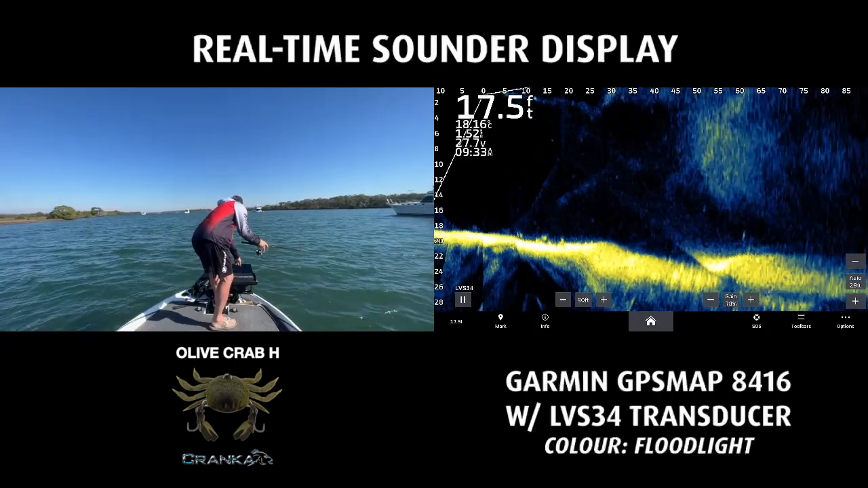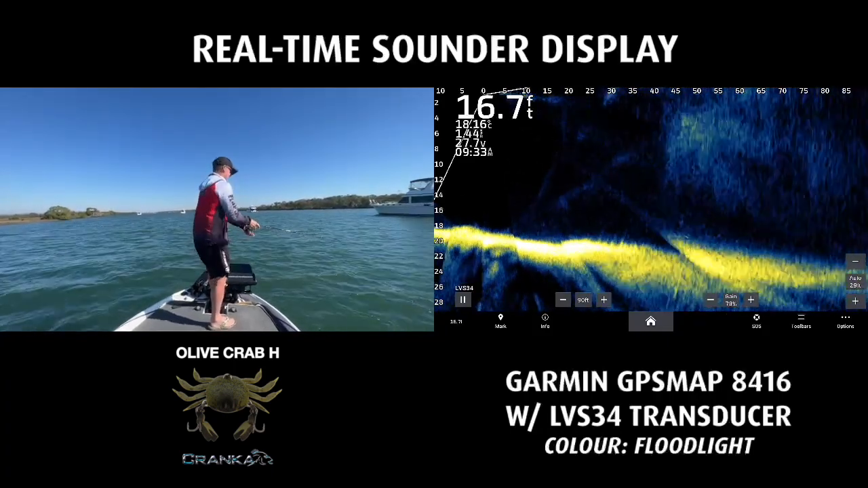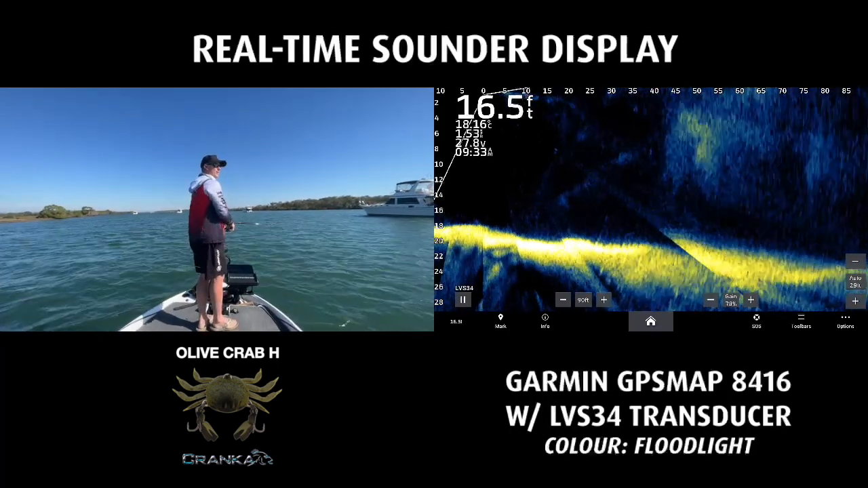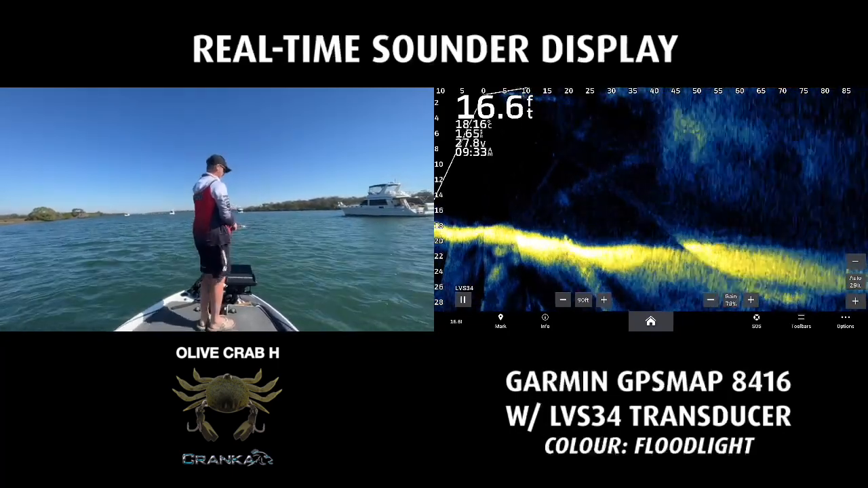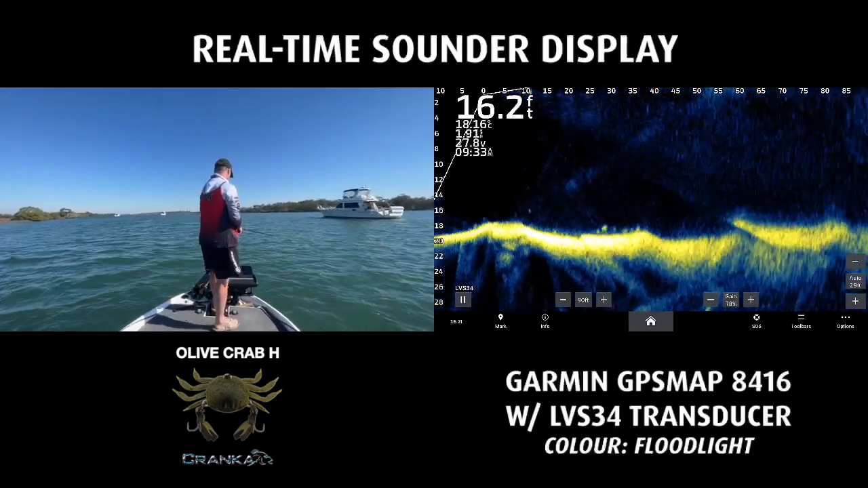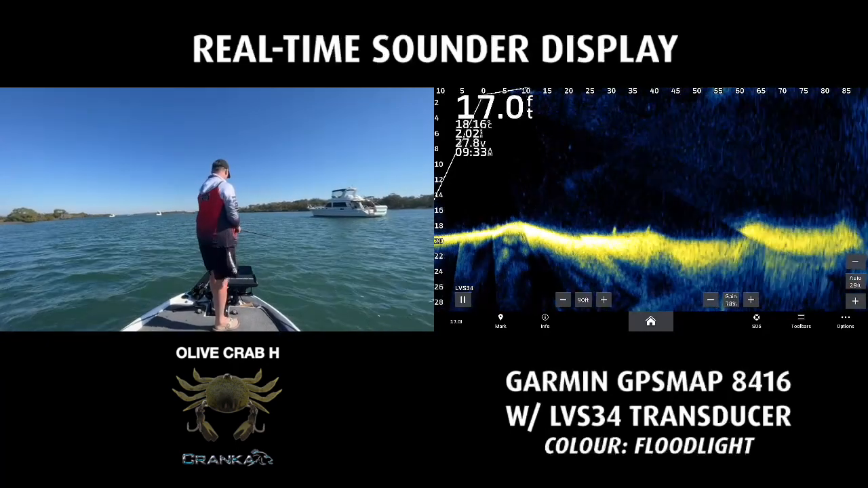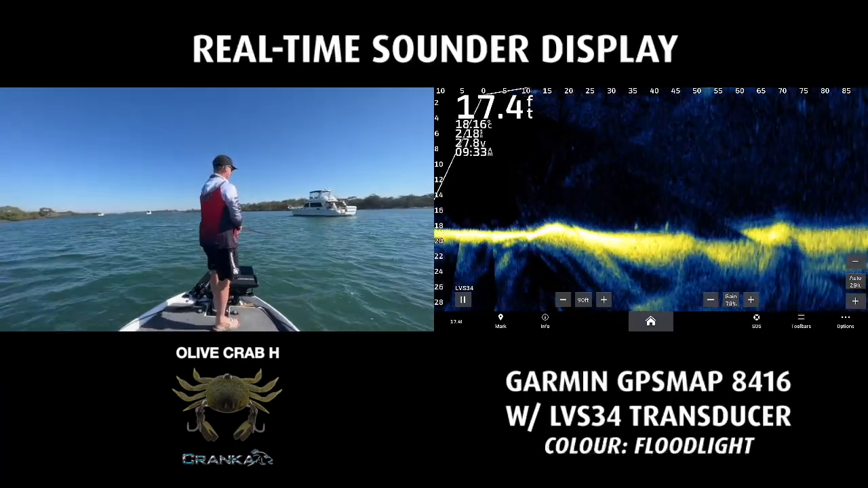Crab sinking, 55 feet out. It's nearly on the bottom. I'll drift back with it now. There's some fish on the bottom, between 30 and 50 feet out.